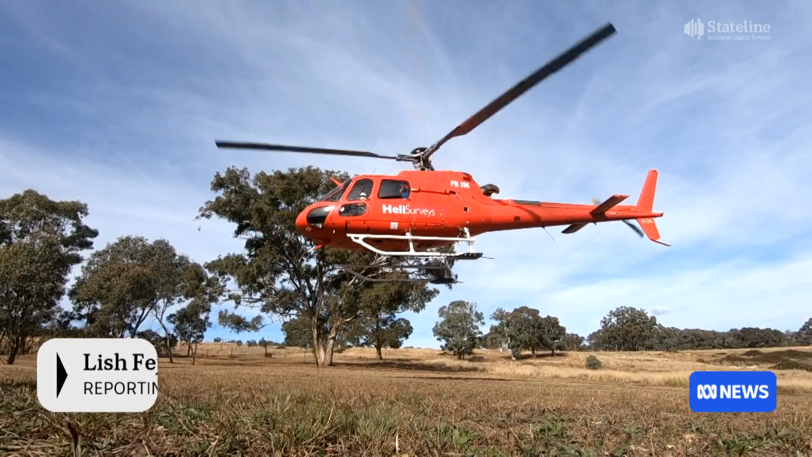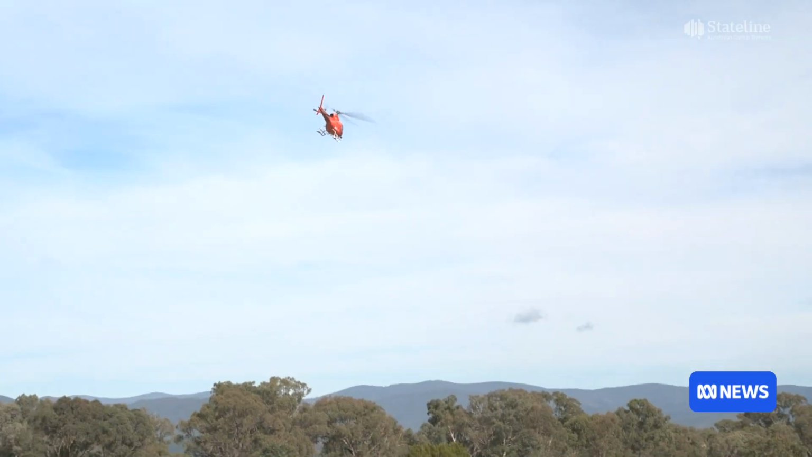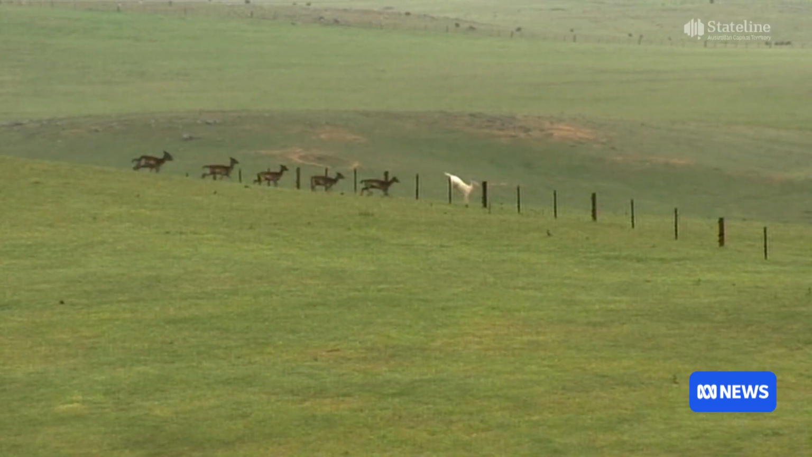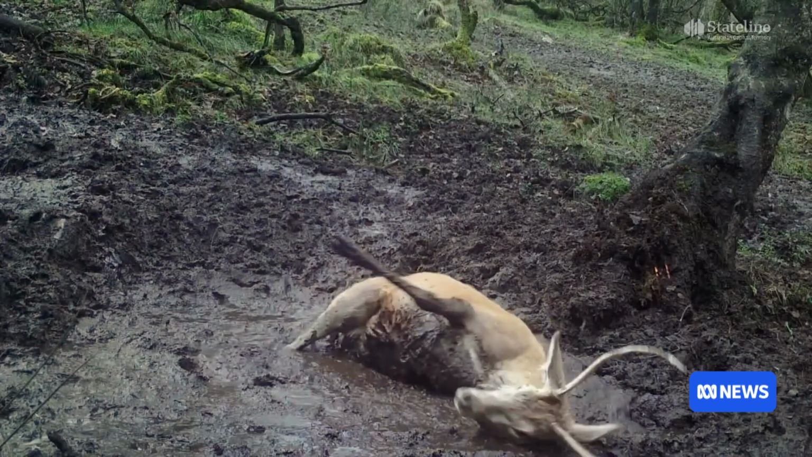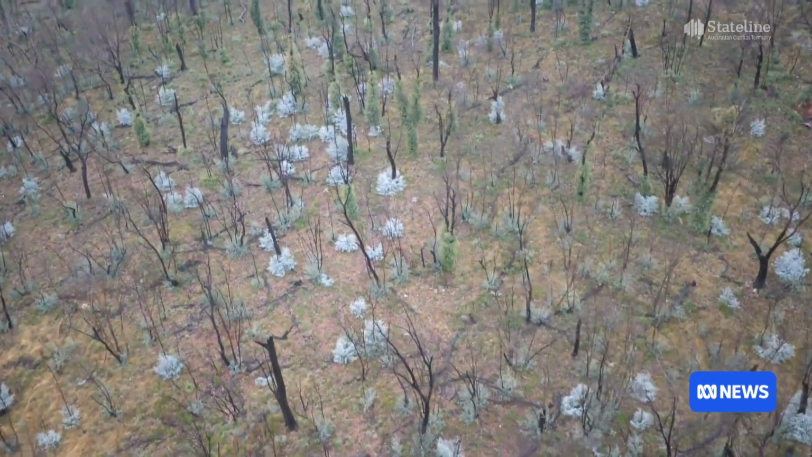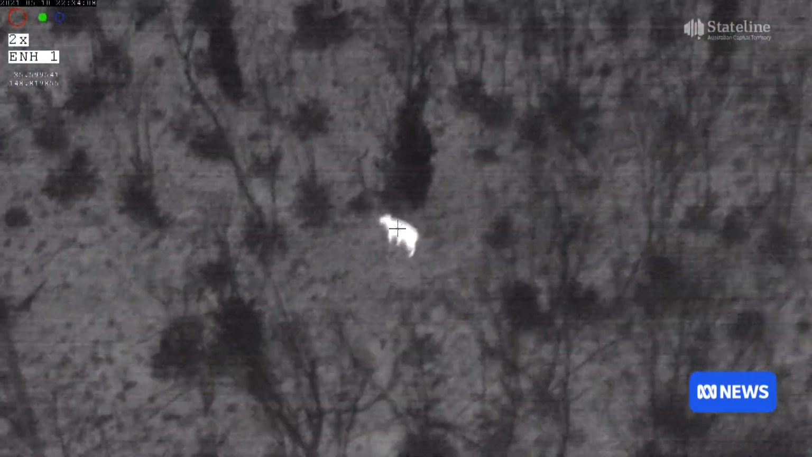Taking off to tackle a growing problem in the capital. You may never have spotted a feral deer, but they're becoming an issue for farmers, conservationists and drivers. Thermal imaging is making it much easier to see the problem.